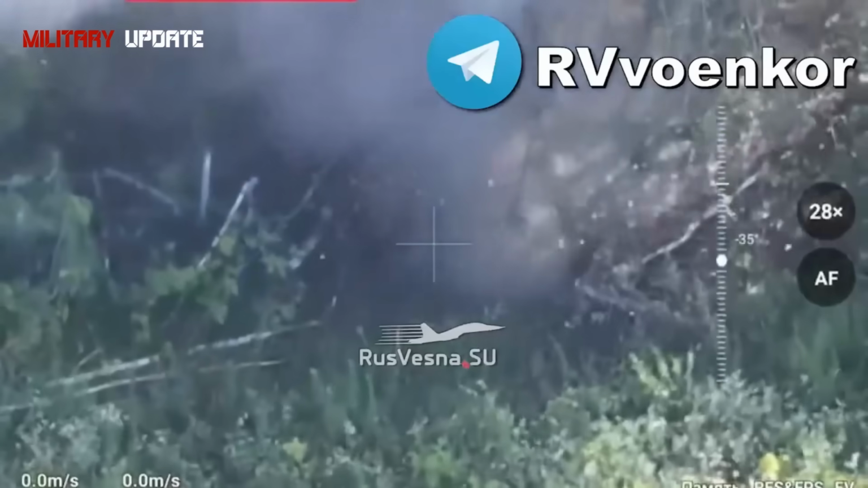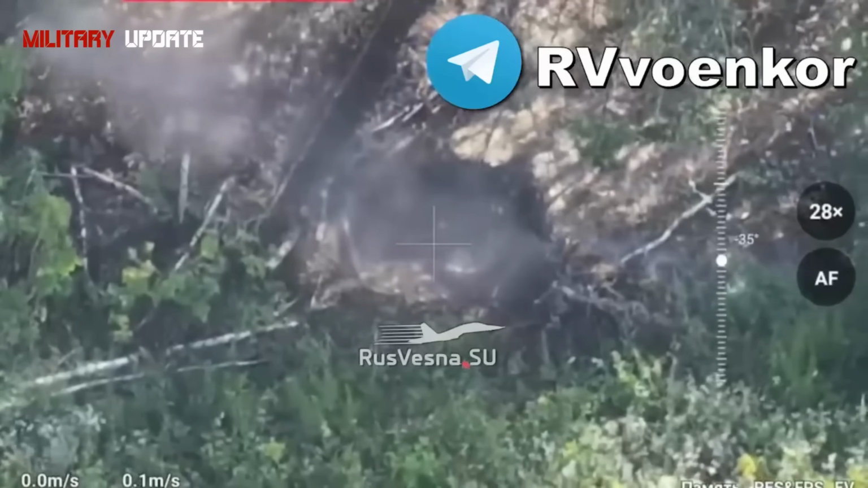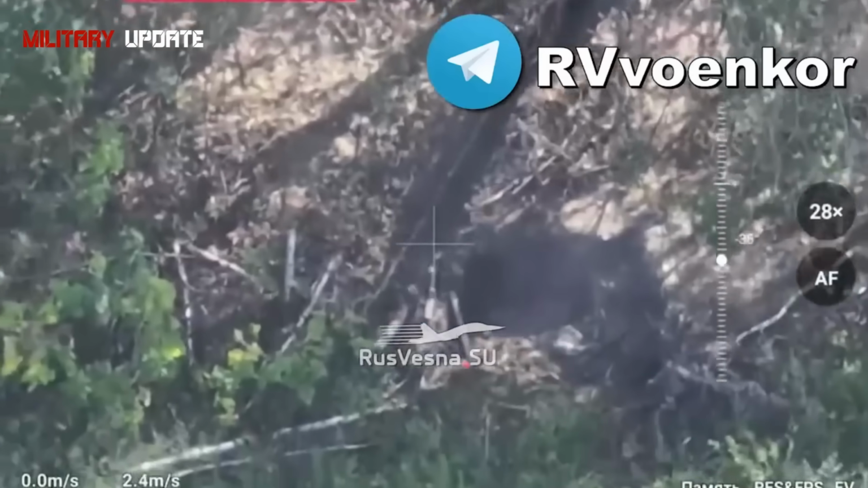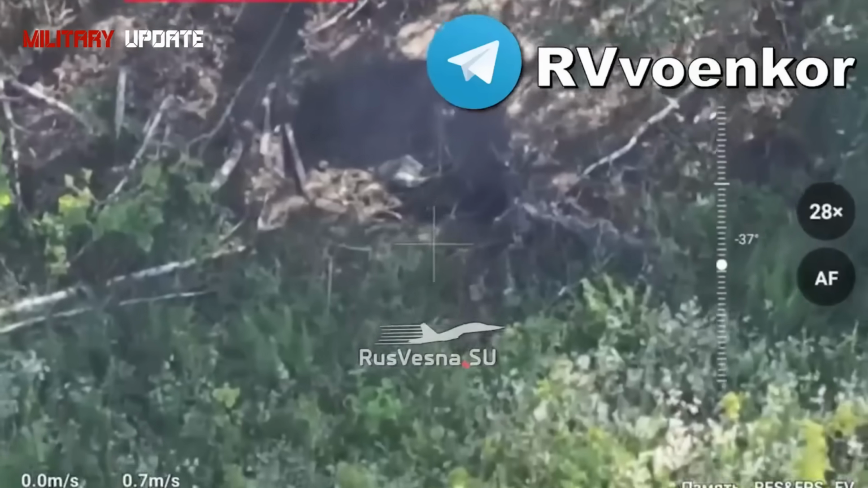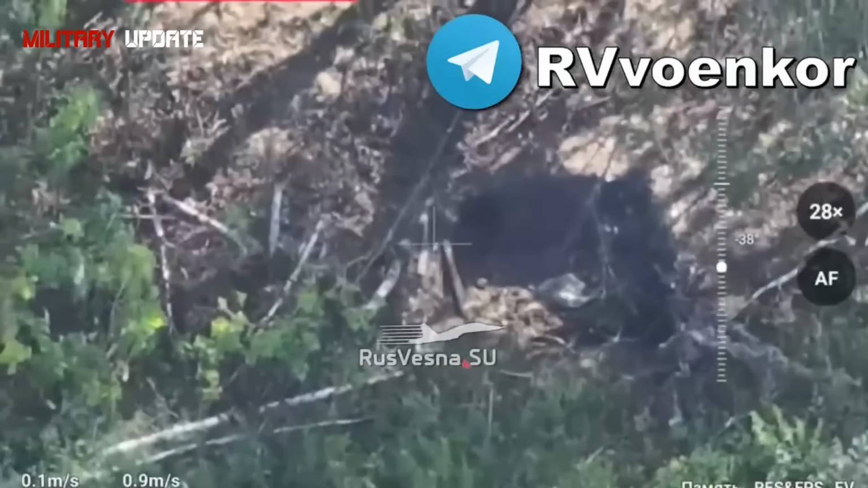The U group's elements took more advantageous lines and positions. They hit manpower and military hardware of 2 mechanized brigades, 1 assault brigade of the armed forces of Ukraine and 2 territorial defense brigades near Konstantinovka, Klebenbyk, Ivanpoli, Pleshchievka, Serebryanka, Seversk, Zvanovka, Chasov Yar, Alexandro-Sholtino, and Cherbanovka, Donetsk People's Republic.